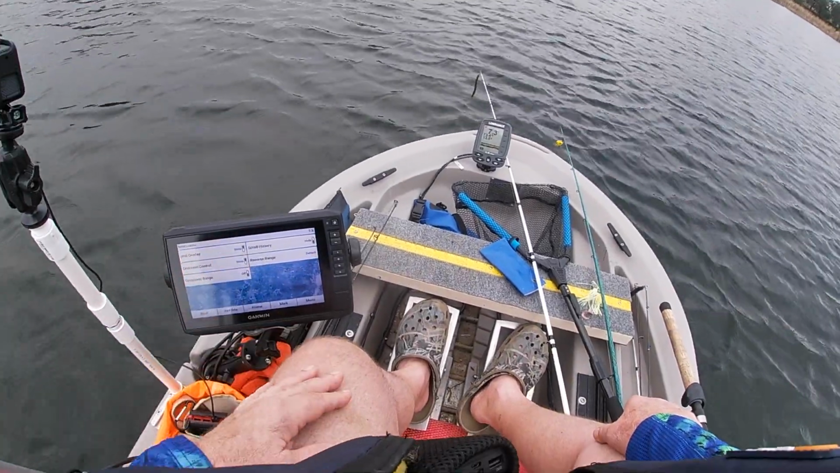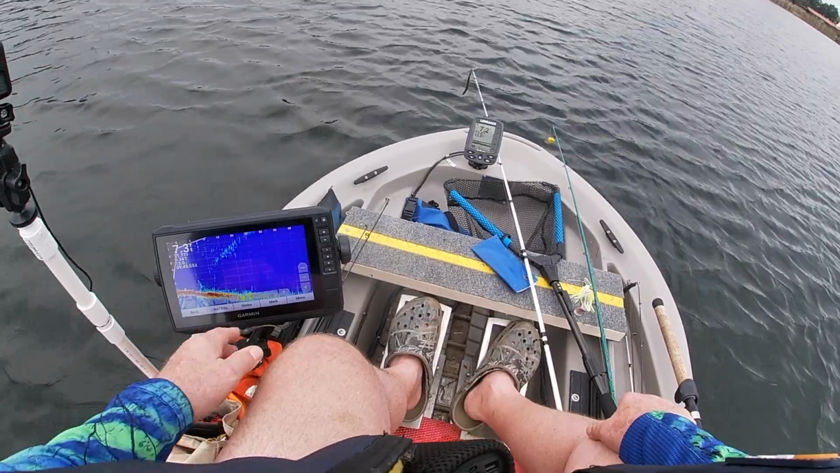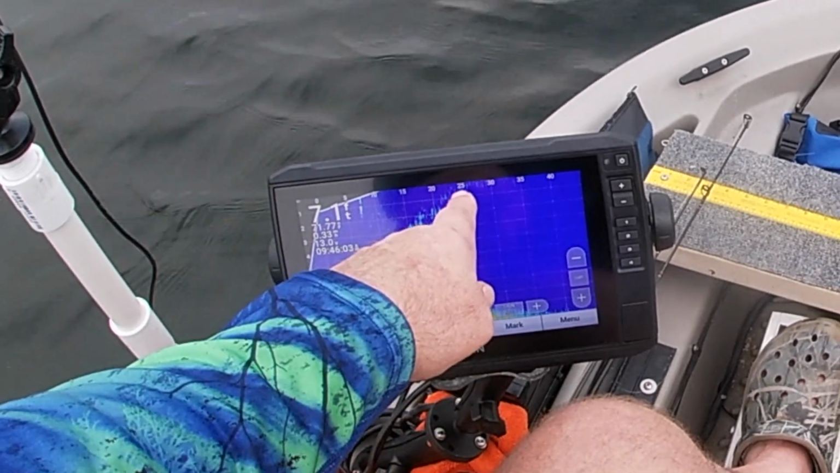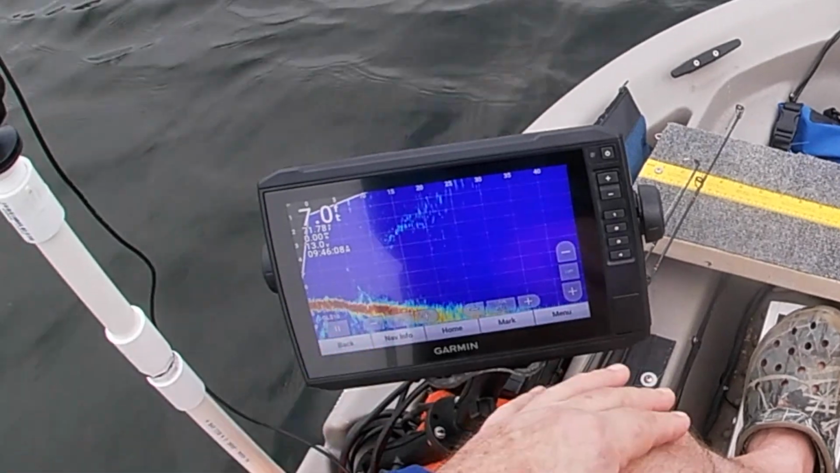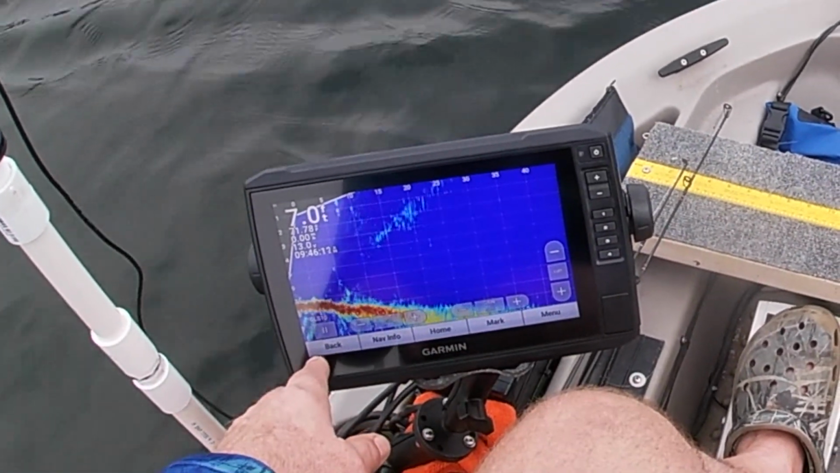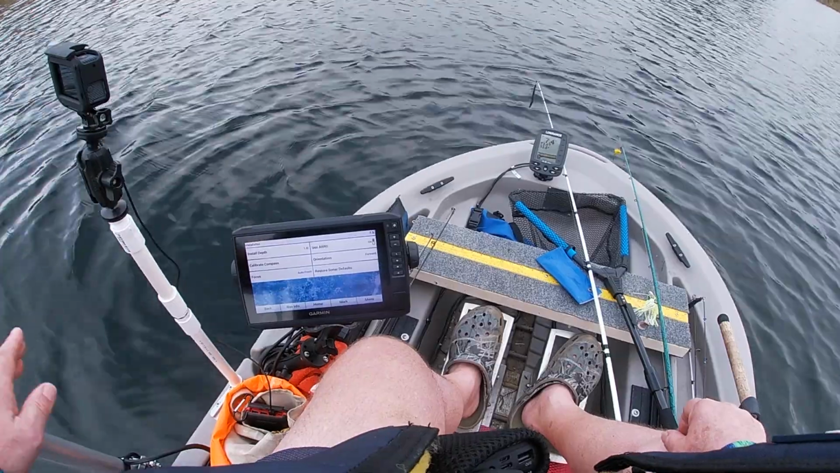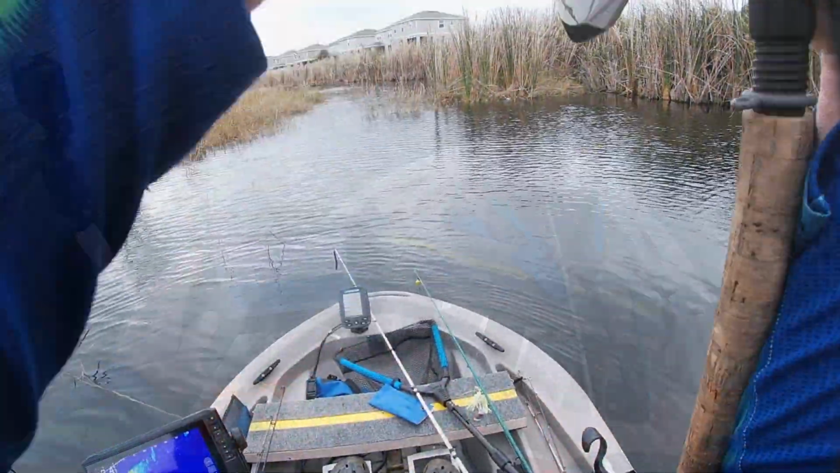This grid, let me go back and show you this. I turned it on. See the grid pattern? Let's say you've got something out here. Well, I can see I'm 25 feet out and I'm 5 feet down at whatever I'm looking at. I think I'm going to leave it on for a little while. Installation, install a depth. I have it set at 1 foot. That's because the transducer is down about a foot from the water line.